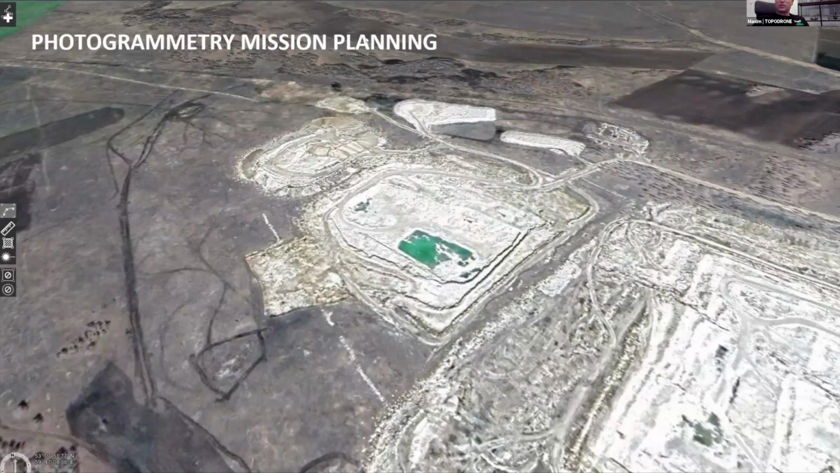As a result, we will process the data set and generate a point cloud without any ground control points with accuracy of 3 or 5 centimeters from 70 or 150 meters altitude.